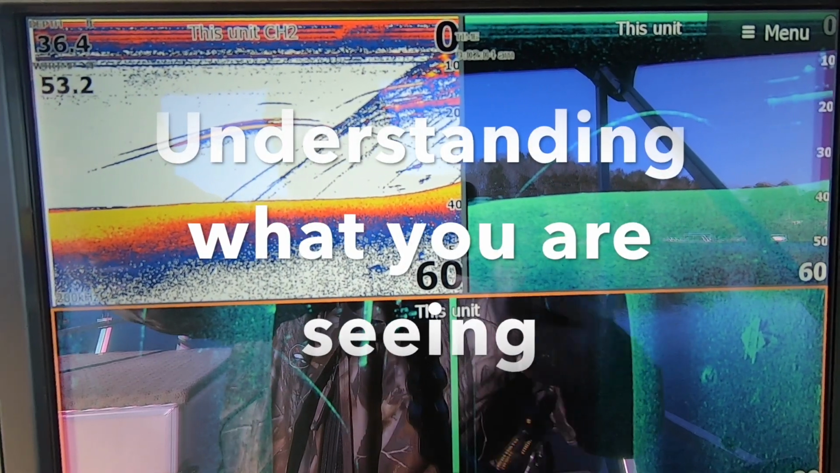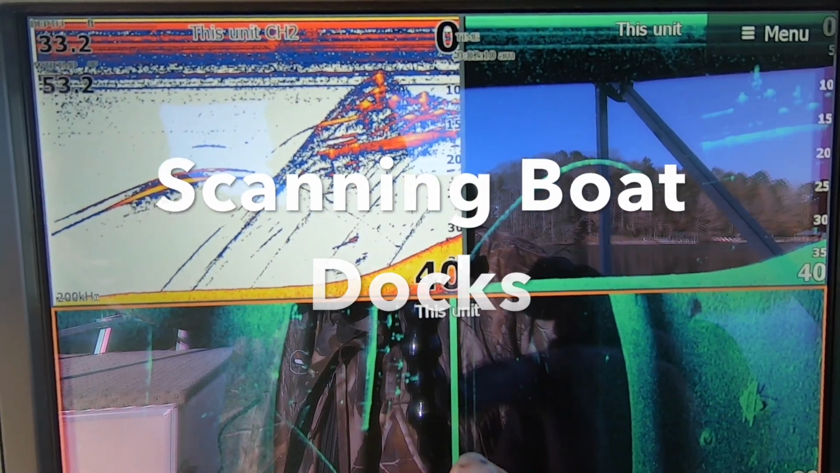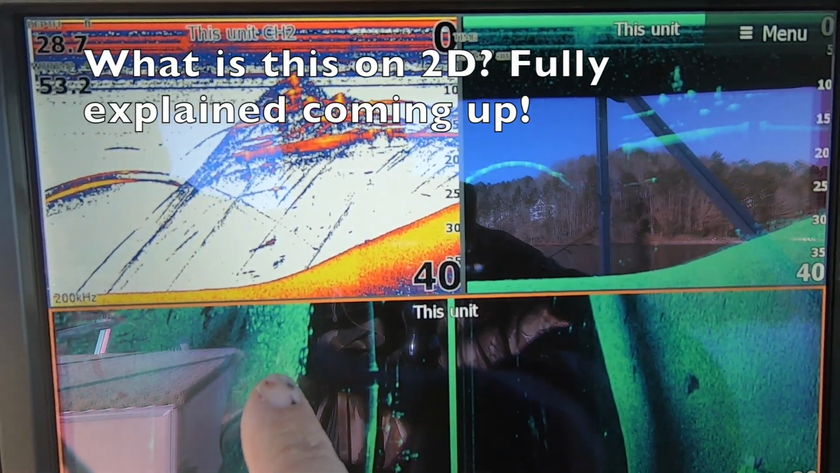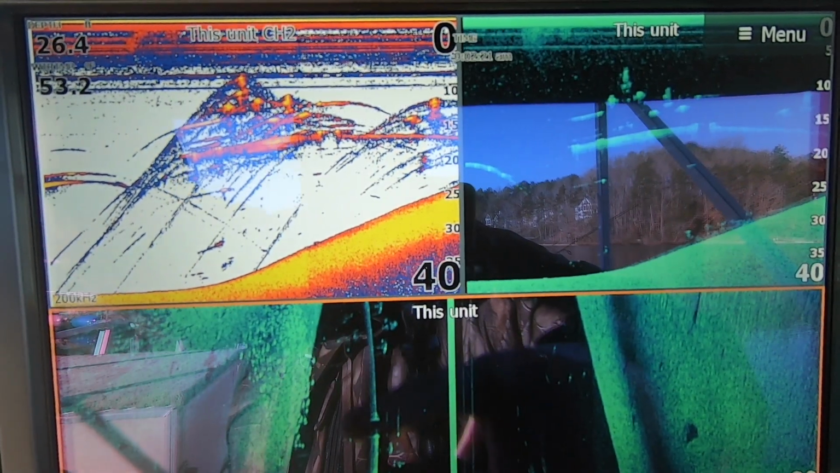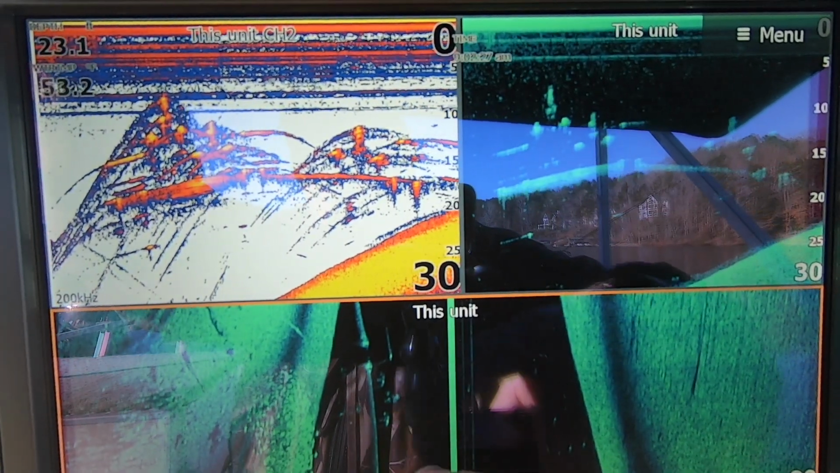As I scan, you can see the first dock floats. Pontoon boat. There's the crappie. There's a break in between. There's a walkway right there. There's another pontoon boat. That's an open slip. So the whole bar is the boat slips.